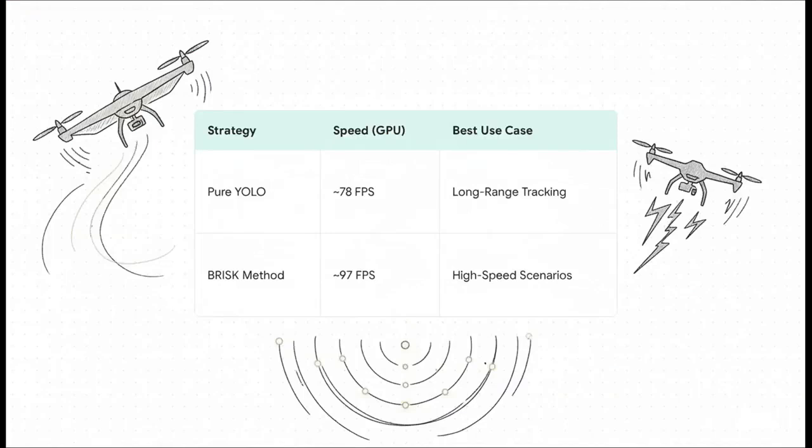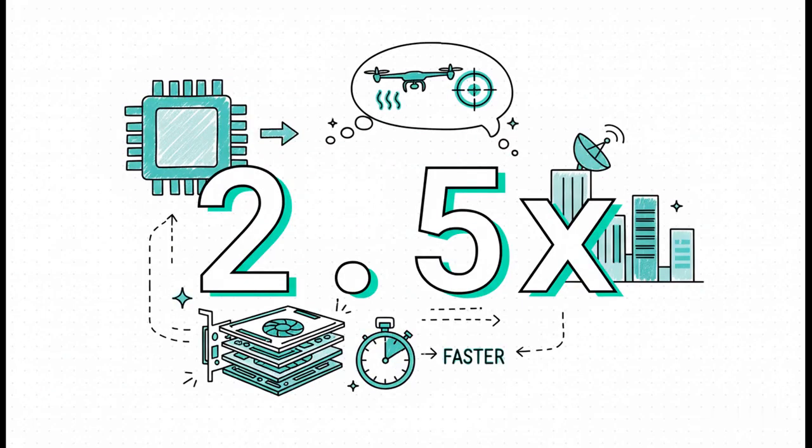So the researchers found this interesting trade-off. If you just use the YOLO-V8 spotter, it runs at about 78 frames per second, which is great for long-range detection. But if you add that high-speed BRISK tracker, you boost the performance to nearly 100 frames per second, and that extra speed is absolutely vital for tracking fast drones up close. And here's a number that really highlights why the right hardware is so important. The system runs about 2.5 times faster on a dedicated graphics processing unit, a GPU, than on a regular computer processor. That speed boost is literally the difference between a system that works in a lab and one that could actually work in the real world.